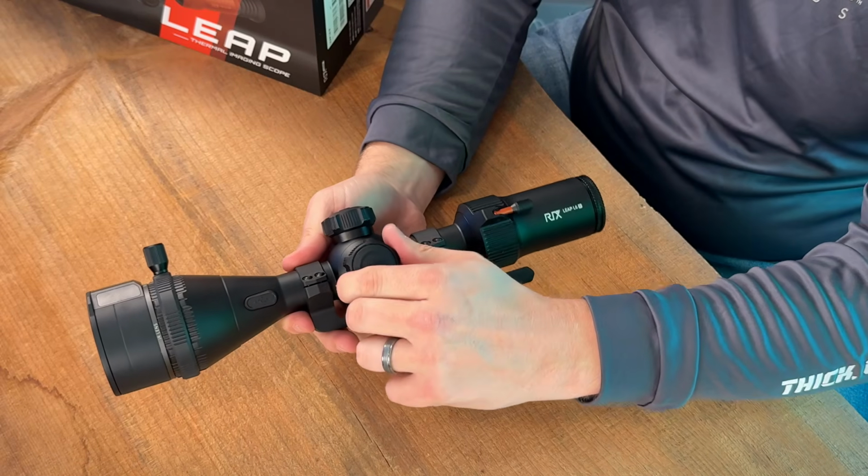But back to the navigation piece, when you start spinning this turret here, you're going to immediately enter a large menu. There is no real sub menu in this scope. So you immediately enter your large menu. It's going to give you all your options, and you can navigate that side menu up and down with this turret.